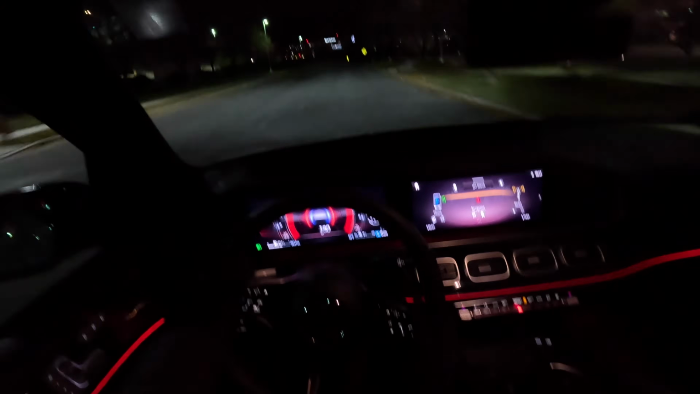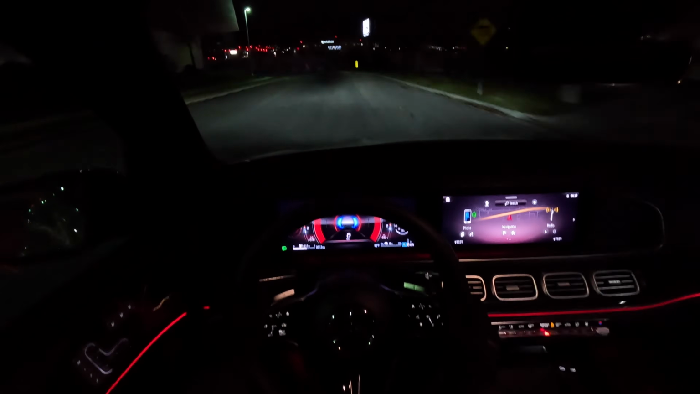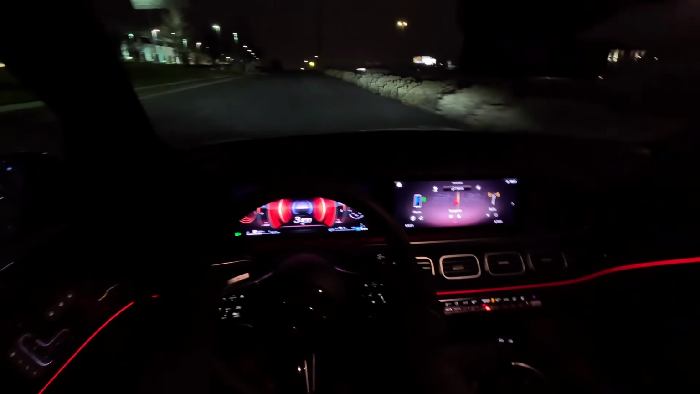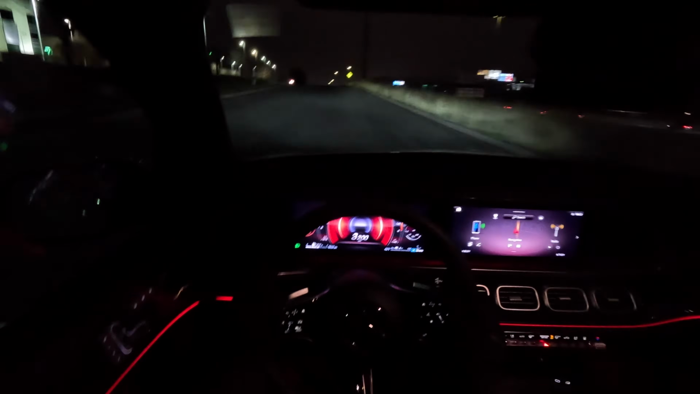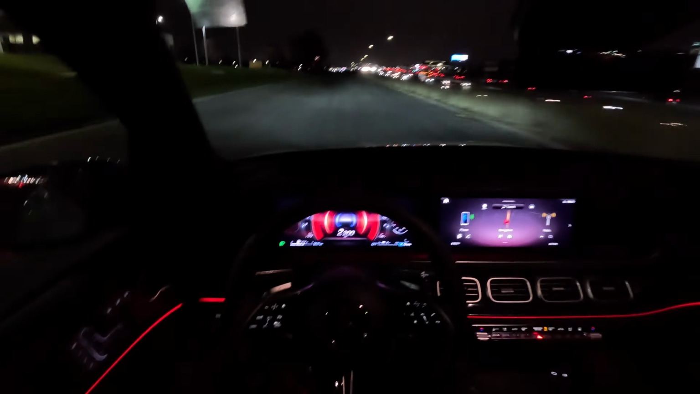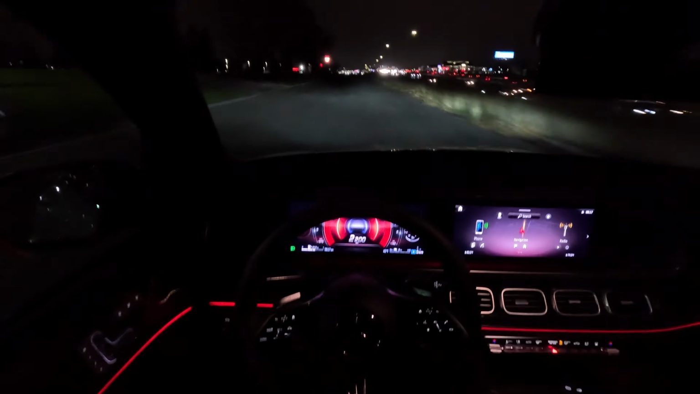Has a 9G-tronic automatic transmission and automatic suspension as well. Yeah, the torque is there. It's quite fast, even though it's basically the same engine as a C-Class 4-cylinder, but this is a hybrid.